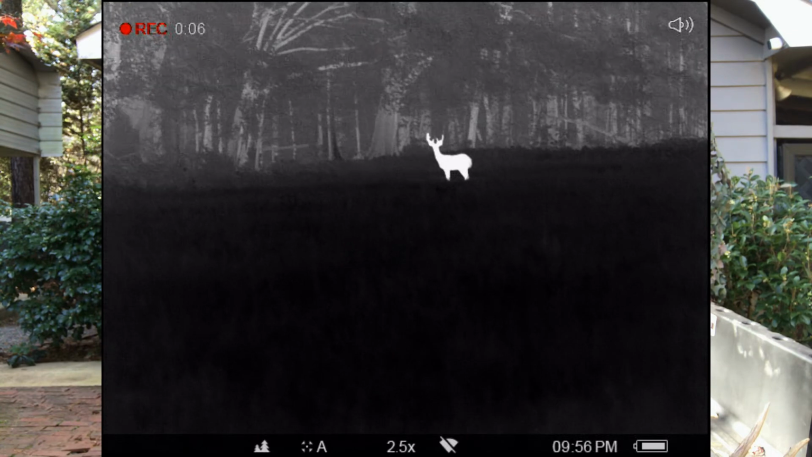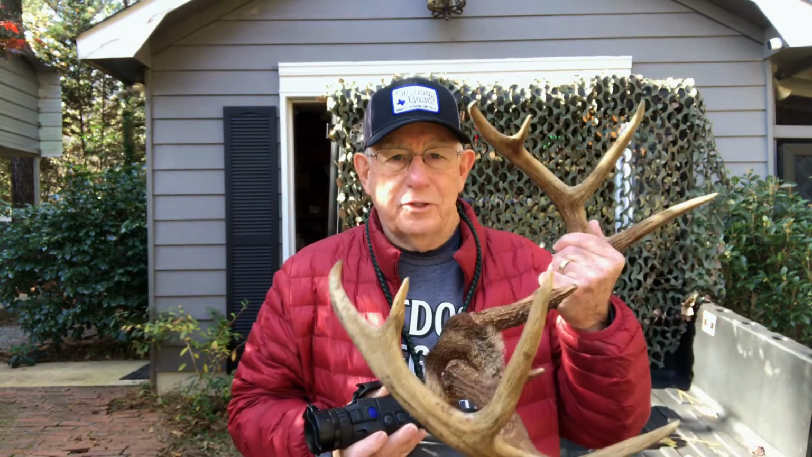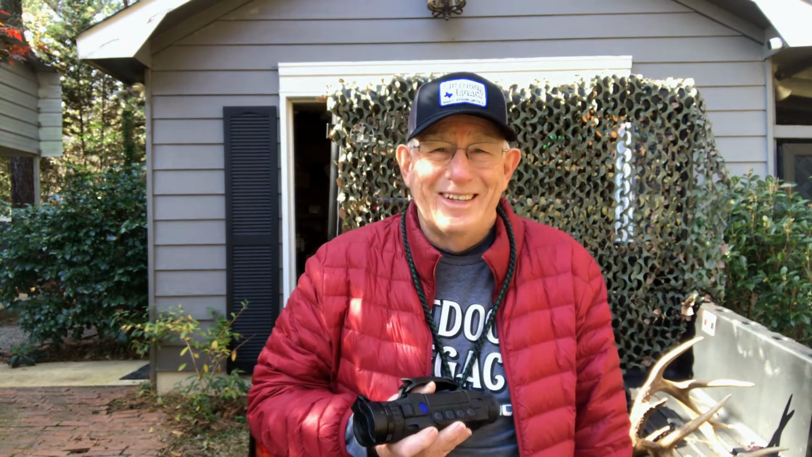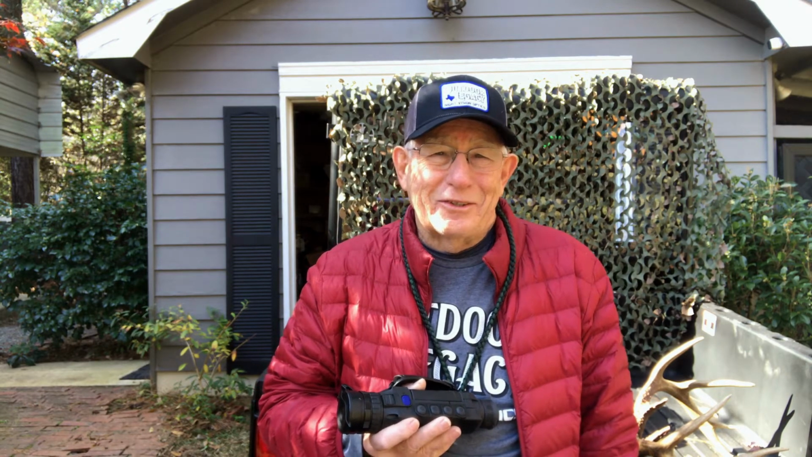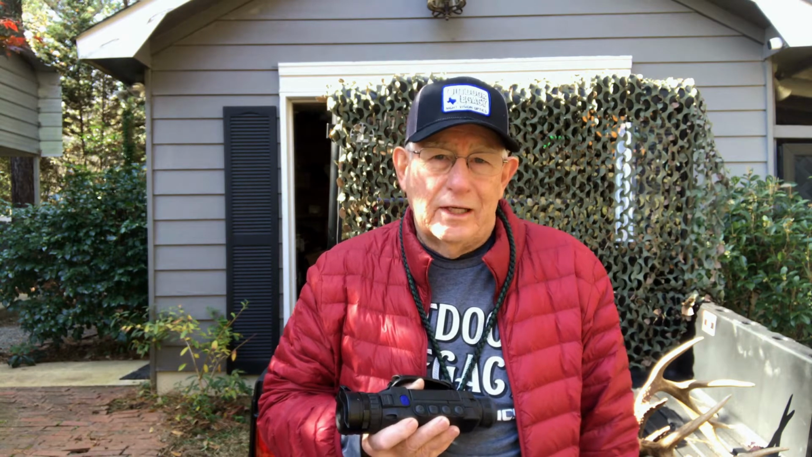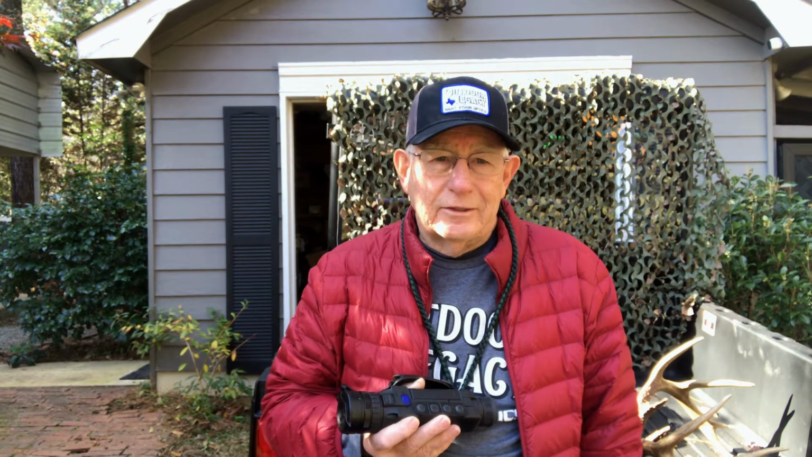So if later in the day the same thing happens with this buck, I was on my same old stand, my favorite stand out here now, since I've killed 2 10 points off of it. I sat there from 3 till 5:30. At 5:30, it's about sundown, so with all that brush and everything, it's really hard to see in it. It's hard to find anything in the scope.